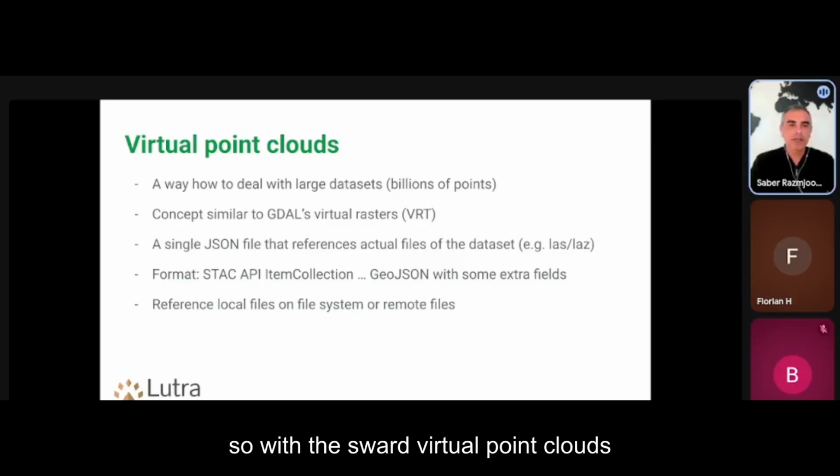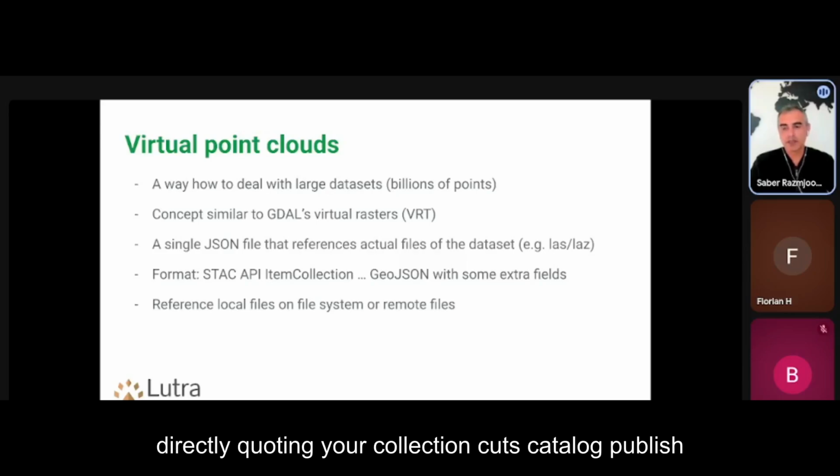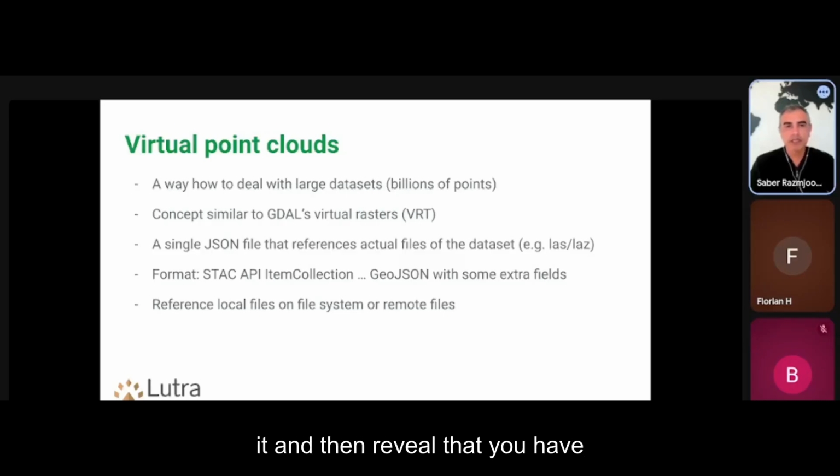So with this virtual point cloud, you get a single JSON file, which is compliant with the STAC API. So you can use it like a STAC item and directly put it in your collection catalog to publish it. And then within that, you have reference to all the local files, and it will be treated as one single layer in QGIS. So if you want to do processing, clip it, edit, do other things with it, it's just one file.